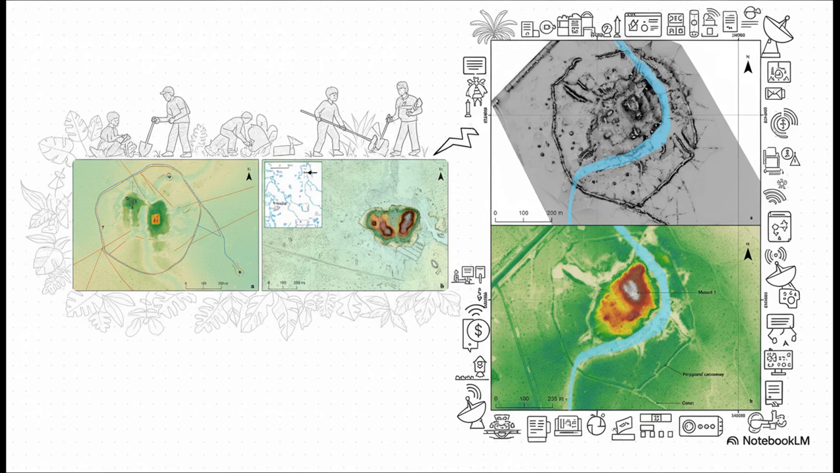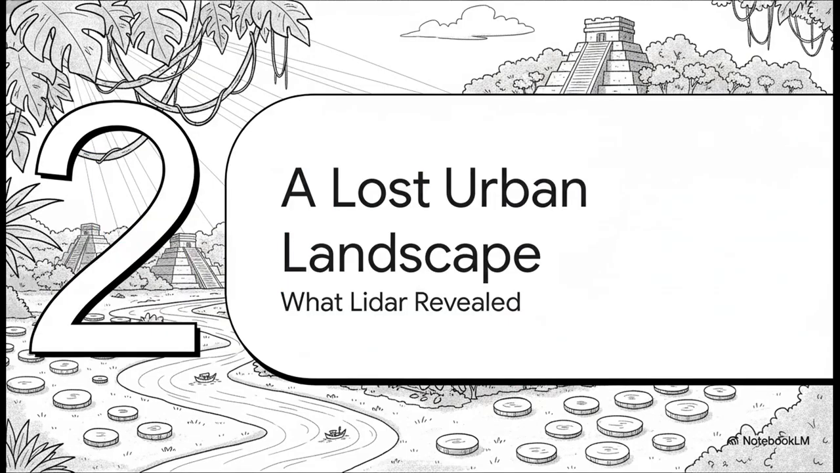Look at this. A grueling 7-month survey on the ground produced that blurry image on the left. But with LiDAR, they got that crystal clear map on the right in a fraction of the time. What was just a vague shape before was now, without a doubt, a complex settlement. Okay, so now they have this new superpower. What did they actually find? Well, it was something nobody was expecting.